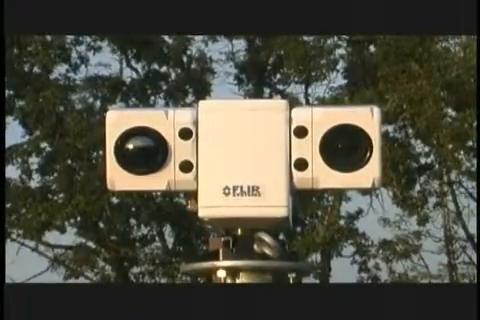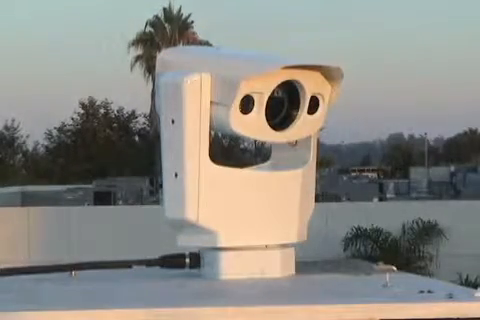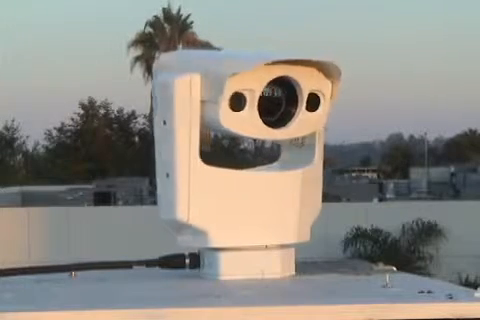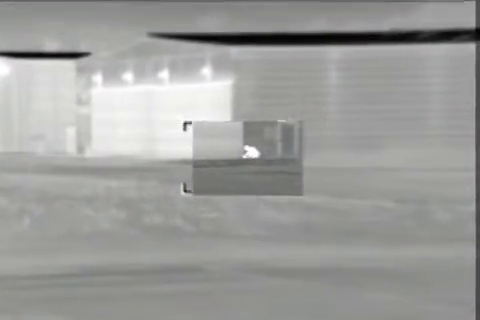The PTZ35x140MS is a powerful multi-sensor mid-range thermal night vision system. It features two thermal imaging cameras and one daylight low-light camera. One thermal imager has a wide-angle field of view and is ideal for situational awareness. The other, with a narrow field of view, allows you to see objects that are very small or far away. The PTZ35x140MS overlays both images to provide a high-resolution image without losing broad situational awareness.